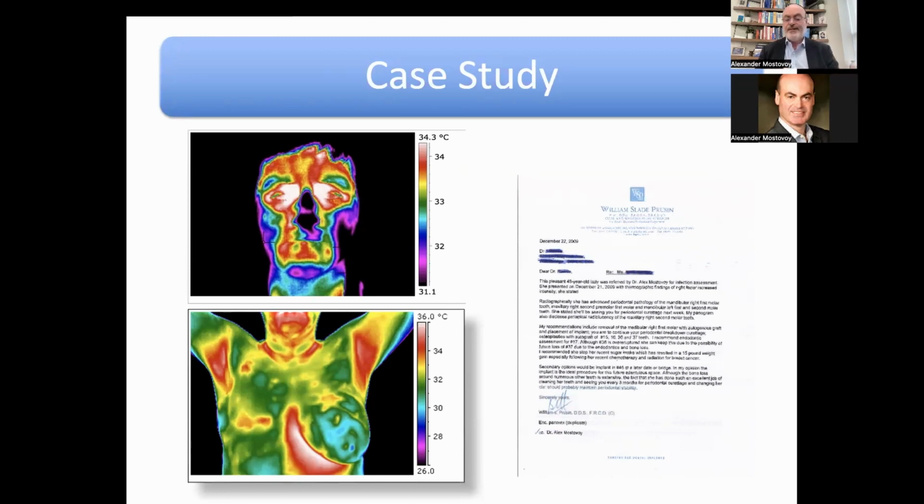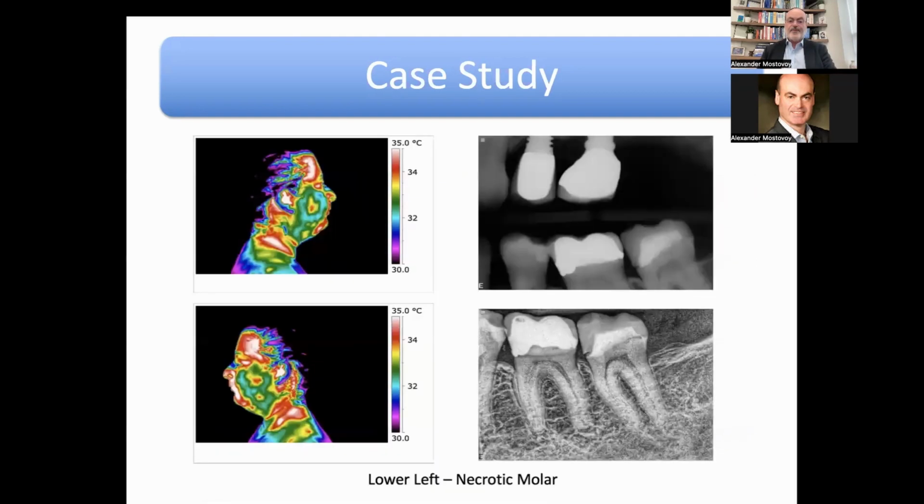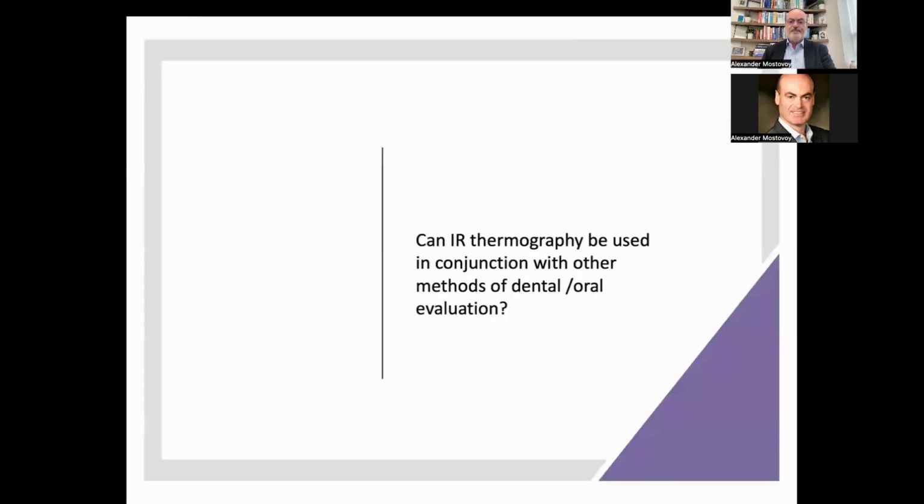In someone else's case, it may be cardiovascular disease or many other pathologies. Here's another study of a lower left necrotic molar, this area here, which was confirmed with dental X-ray as well.